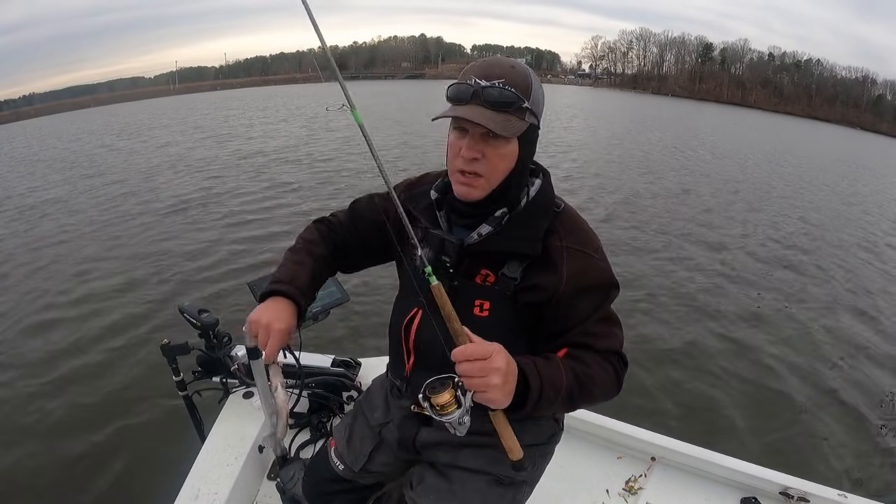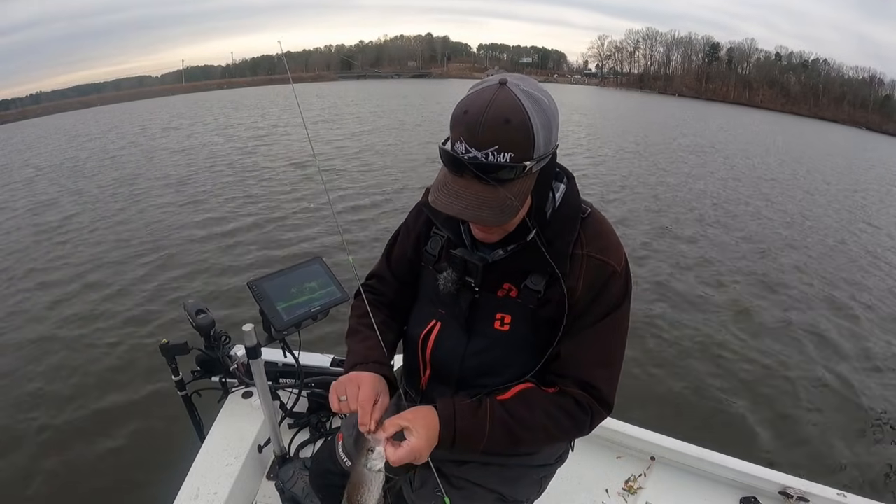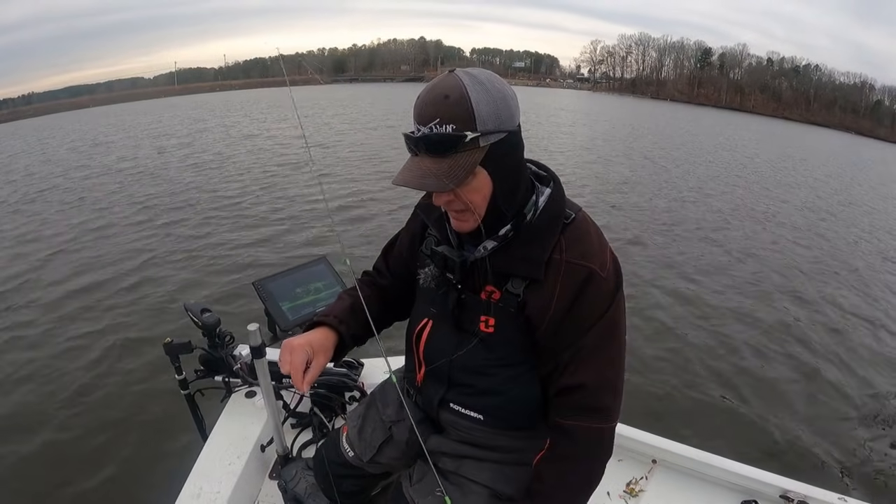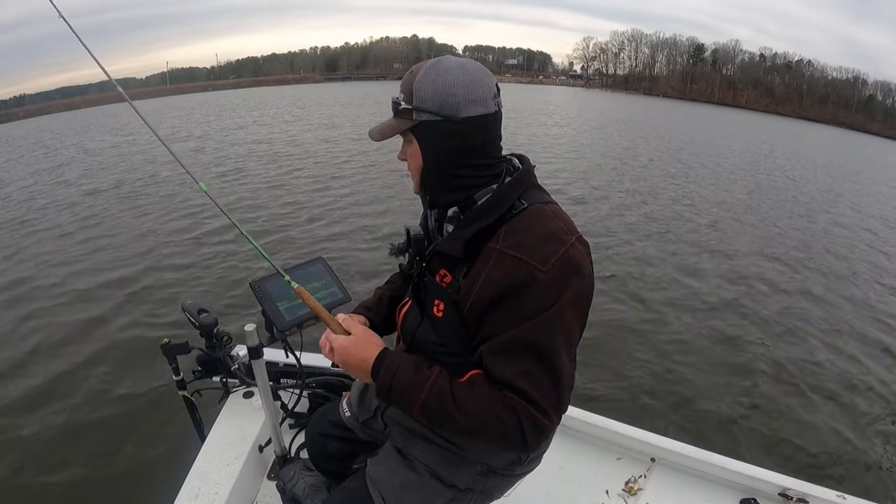All right, doesn't hit the shad color on top. Oh, boom. Yeah, it's just a small fry. He's about 9 1/4 inches. Not no big one.